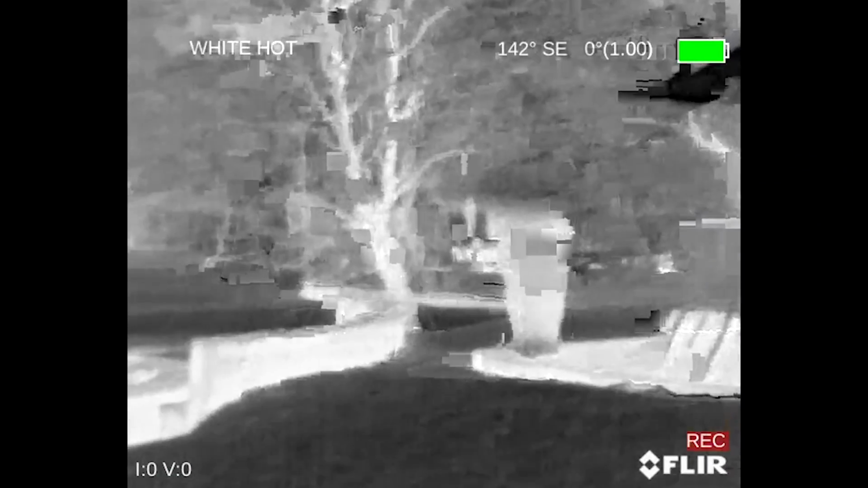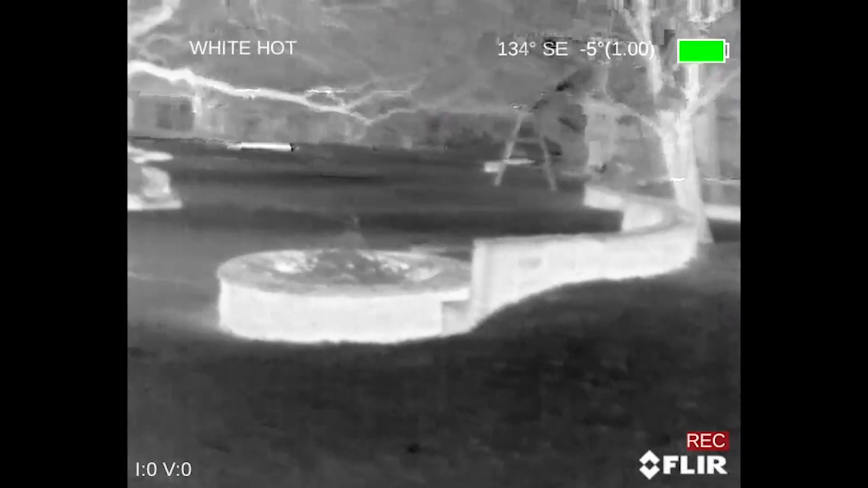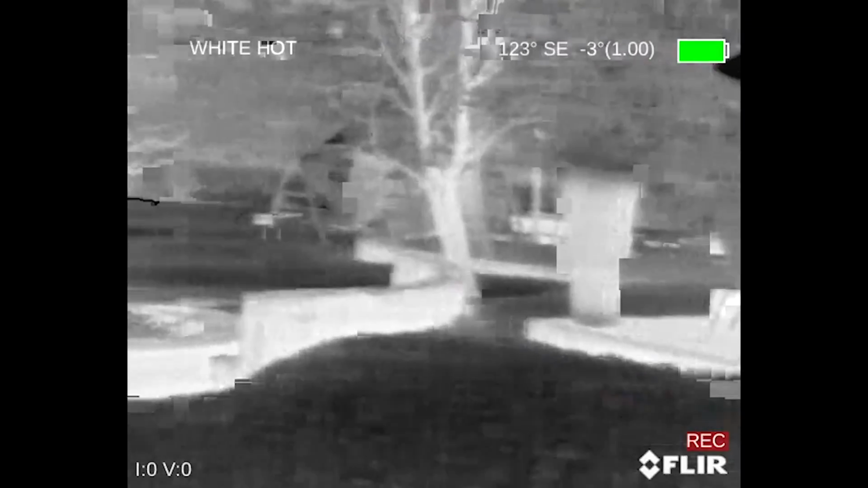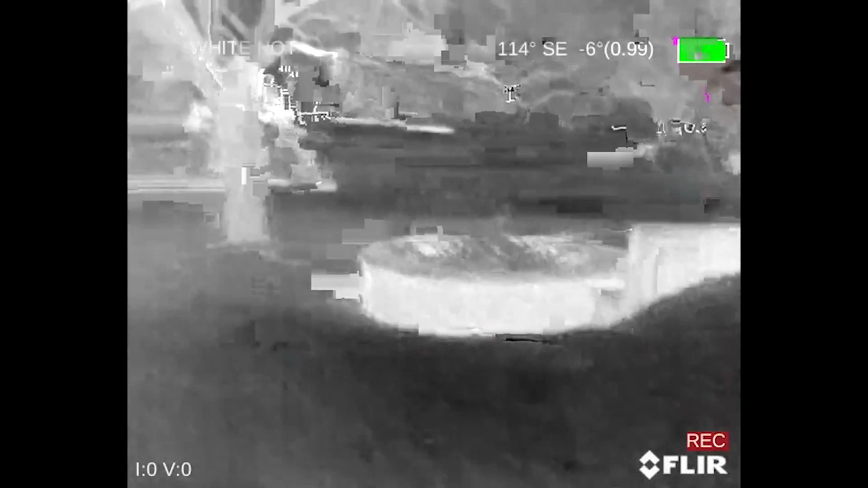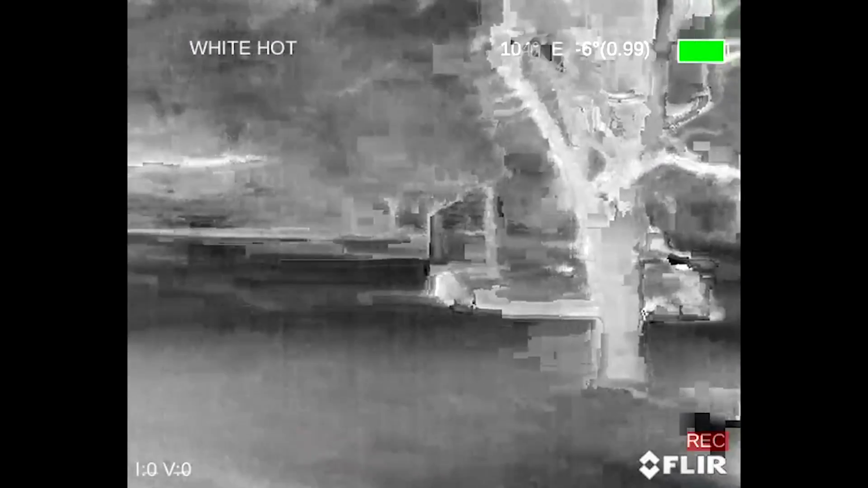This is what it looks like with thermal at night. So all the rocks in the yard are still really warm because the sun was shining on them not too long ago. So they're shining white. You actually can change this too. You can make it to where hot is black. You can make it to where hot is red. I'll show you that in a minute. But this is what it looks like.